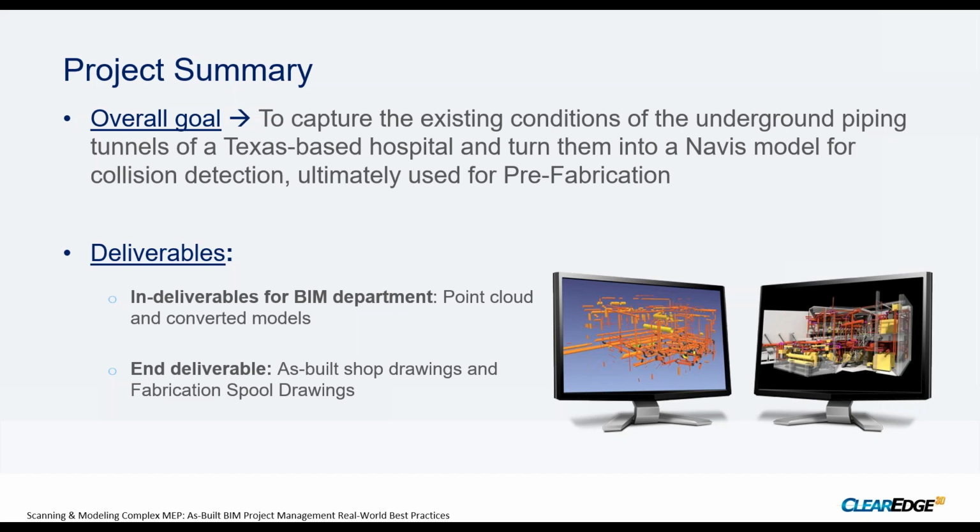So the end deliverables required from me to our BIM department were point clouds and the converted models. When I say the converted models, I mean the models that we were able to convert from our point clouds using Edgewise. We were able to generate point clouds from our Faro software, and we used that in Recap as well.